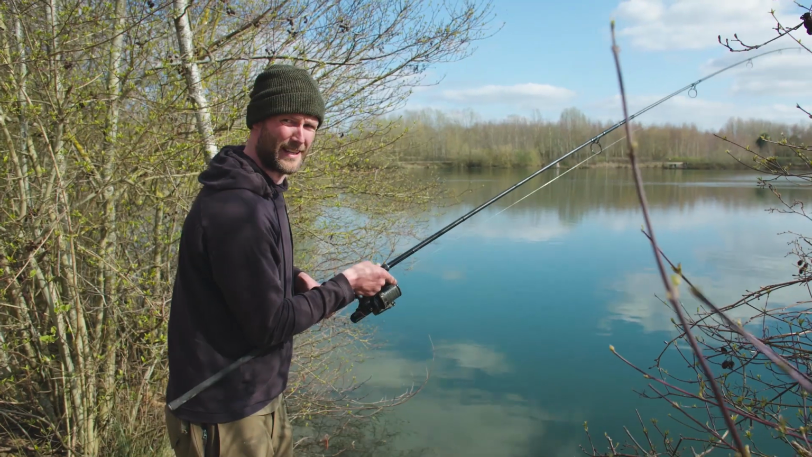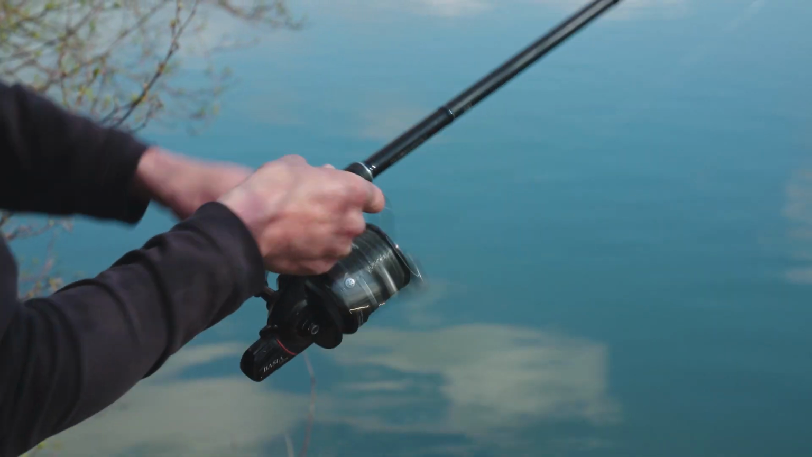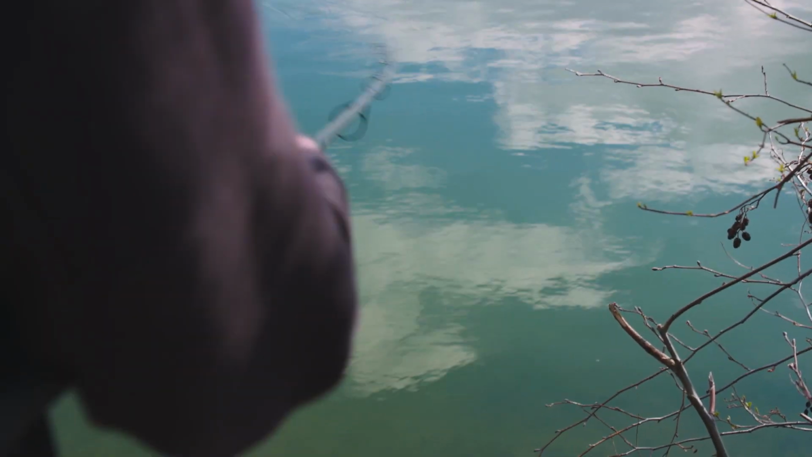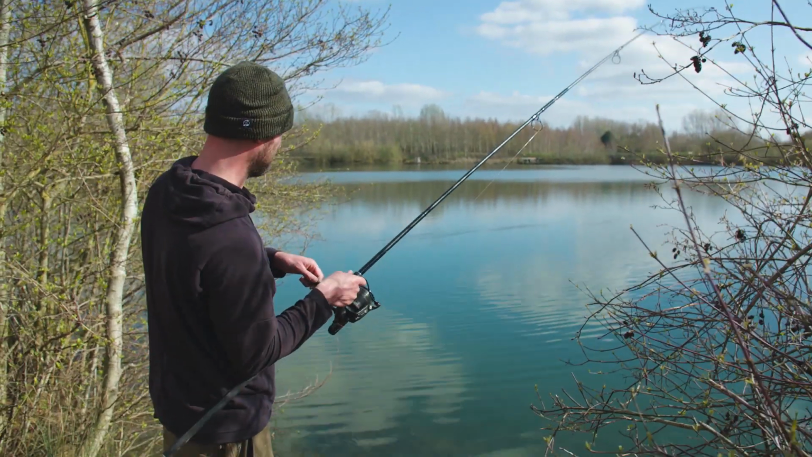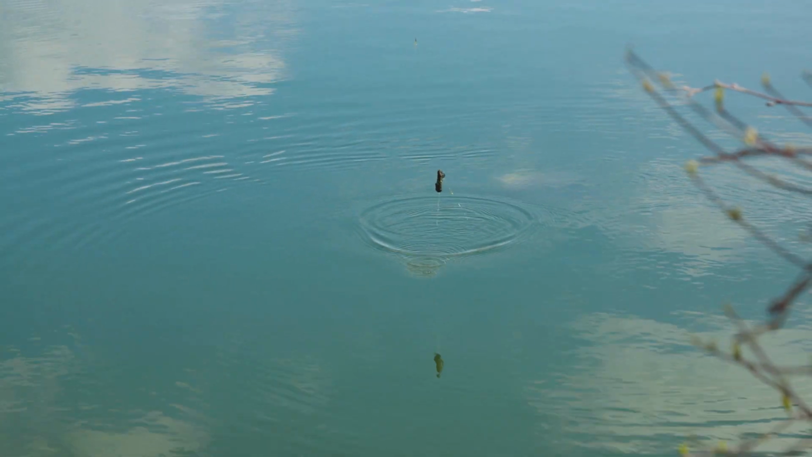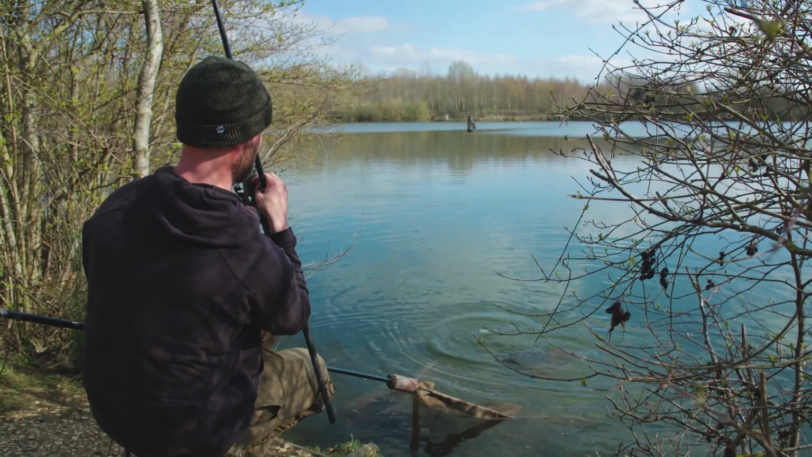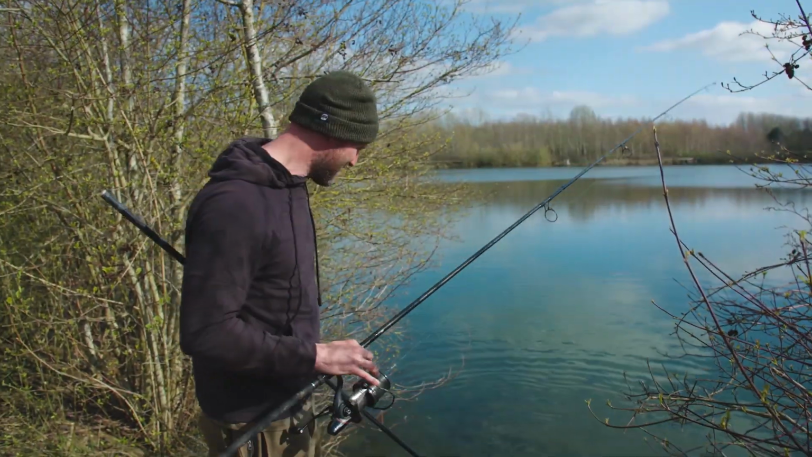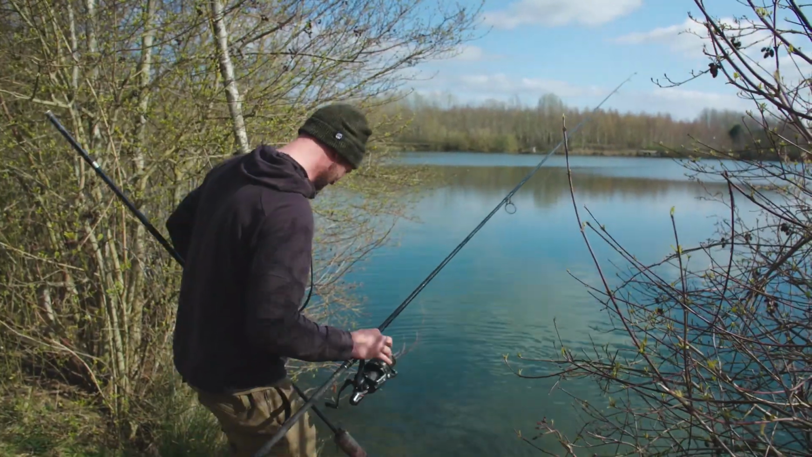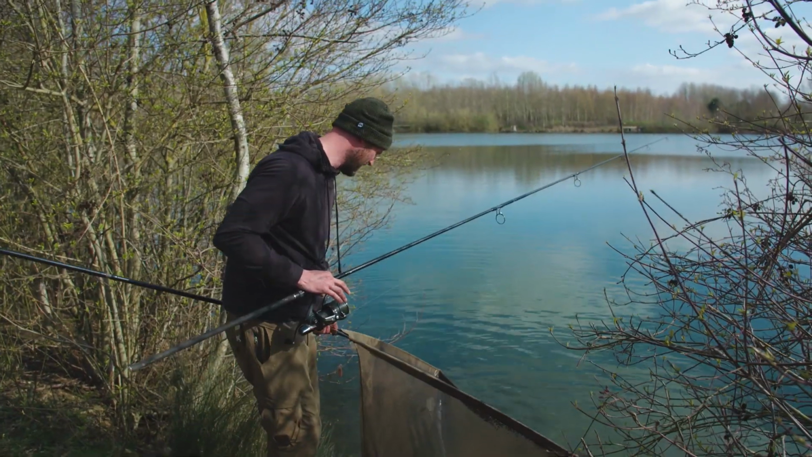That adjustable zig, we would murder this gas. This is a better fish, this one. There's the float. There's the fish. Yes! How about that? Adjustable zig rigs. Oh yeah, I think I'm going to enjoy this.